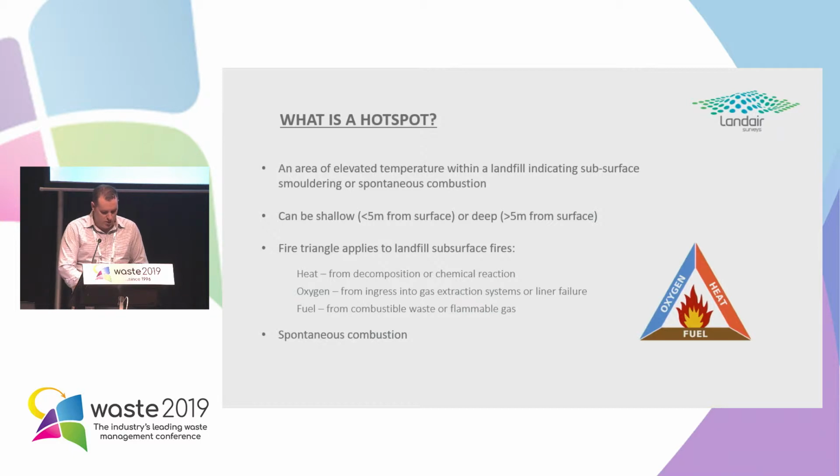Many here would be familiar with the concept of the fire triangle. That's where a fire needs three things to be a fire, and take away one of those things, a fire ceases to be, or you can stop a fire occurring. Essentially, fire is a chemical reaction involving heat, involving fuel and some sort of supporter, in most cases oxygen. And all three of these must exist simultaneously together for a fire to occur.